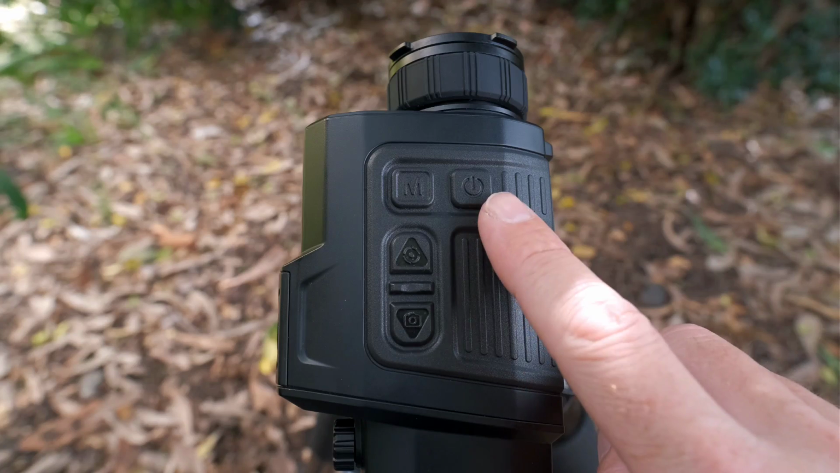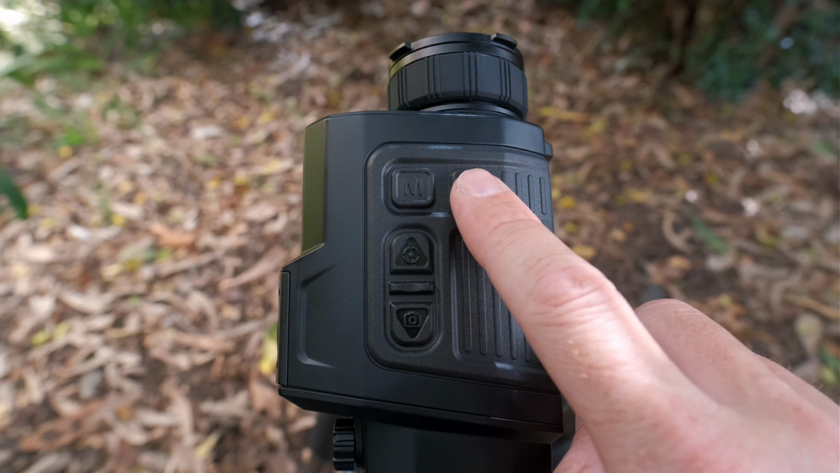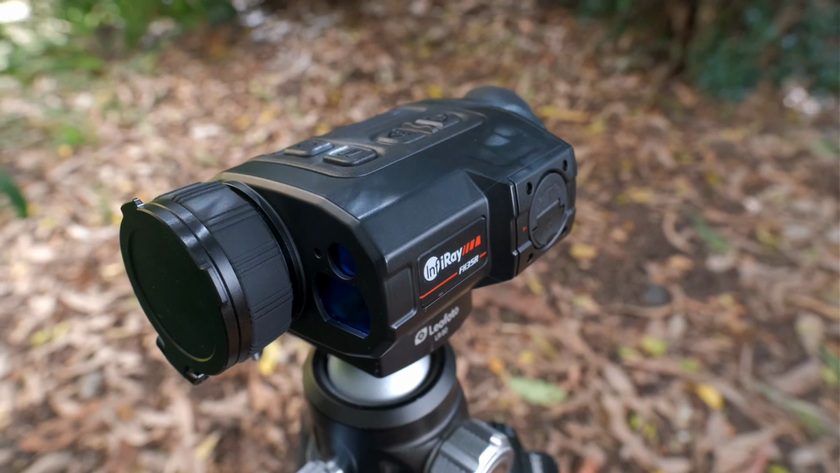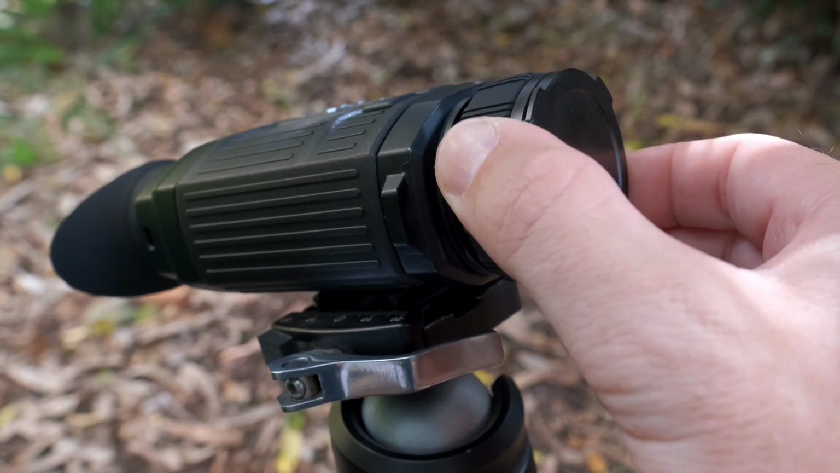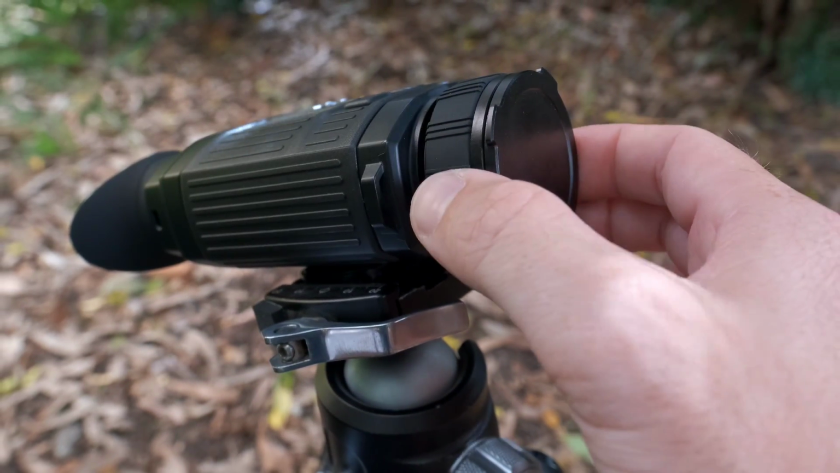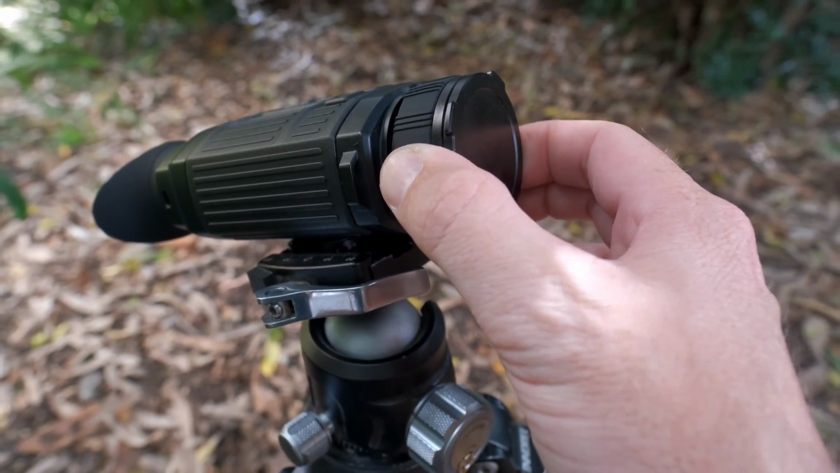To turn it off, it's just a single press on the power button to deactivate the LRF, and a second press on that power button turns off the eyepiece screen. It's very simple. I will note that it's a very compact little LRF and they've done well to get it this small on the device. Focus is nice and smooth to rotate, with the speed about perfect to snap onto a precise image. Depth of focus is also nice and broad. It's not a device I tweak all the time like I do on my Helion.